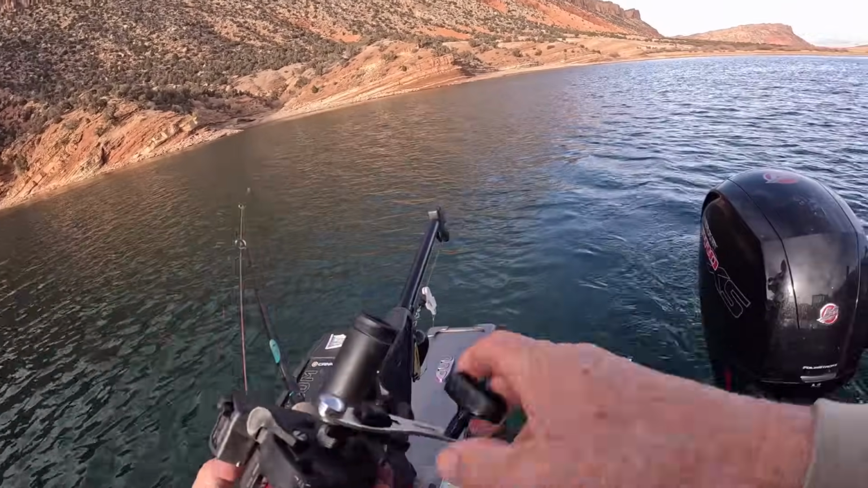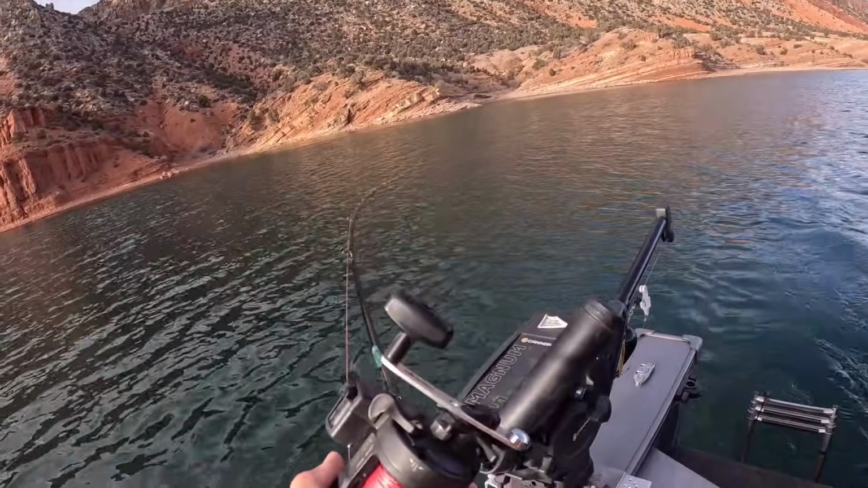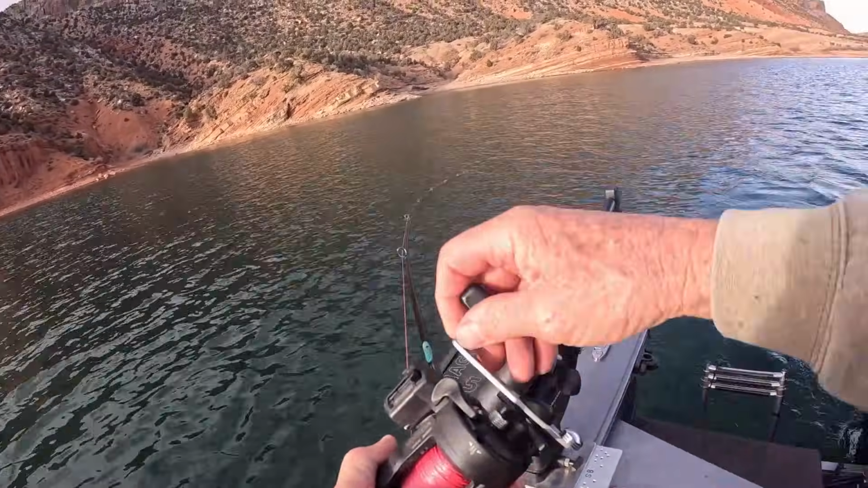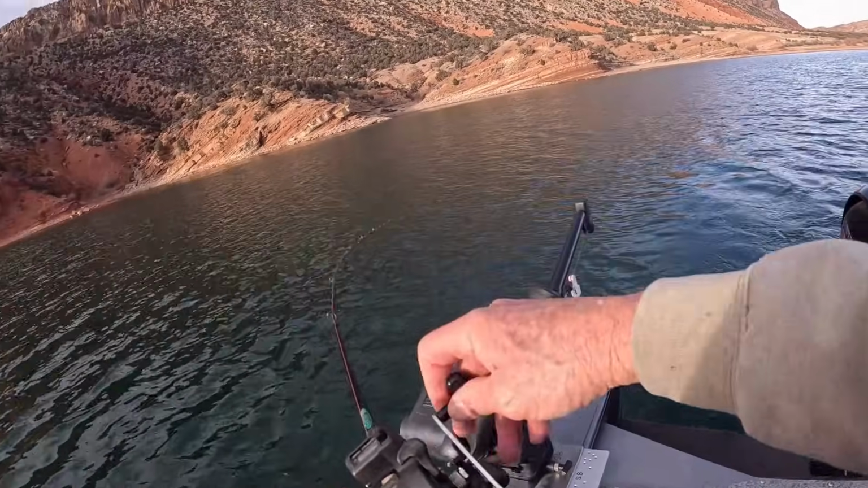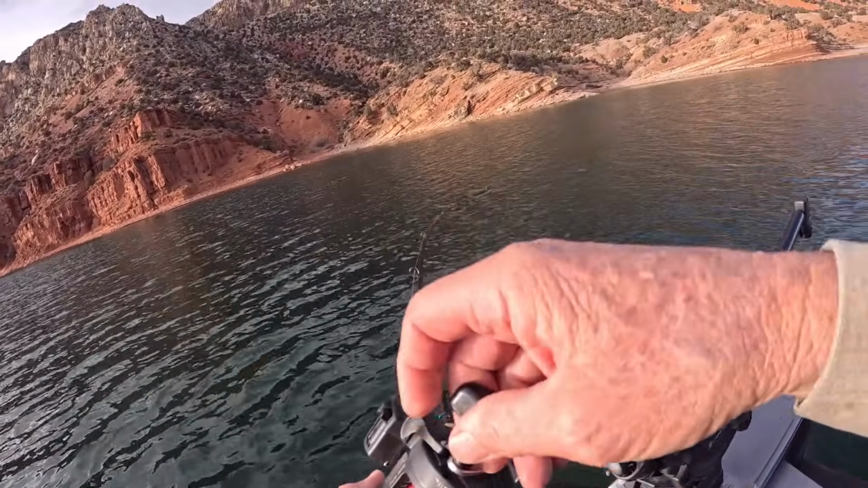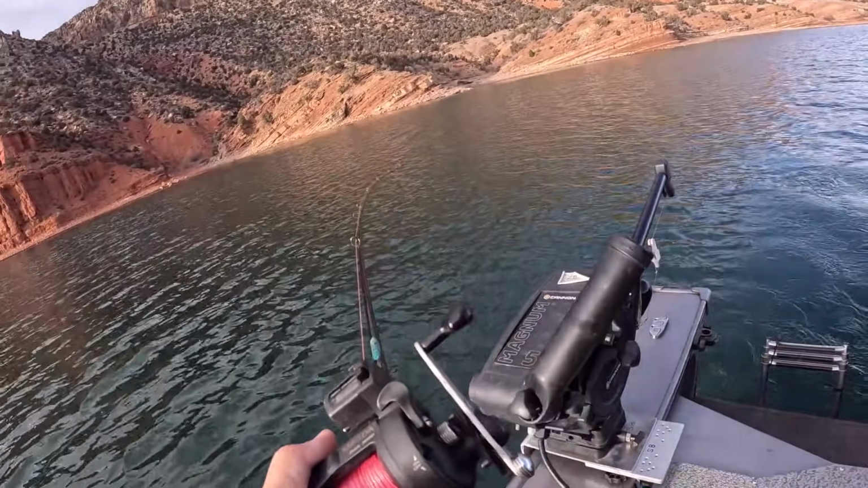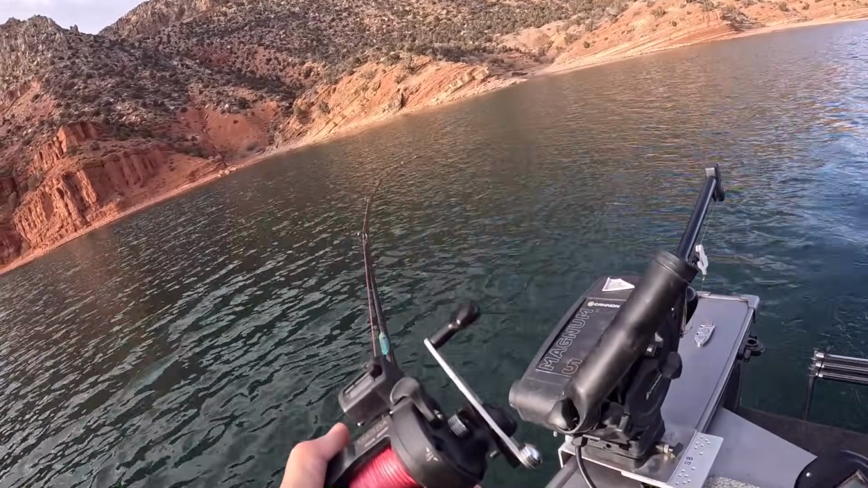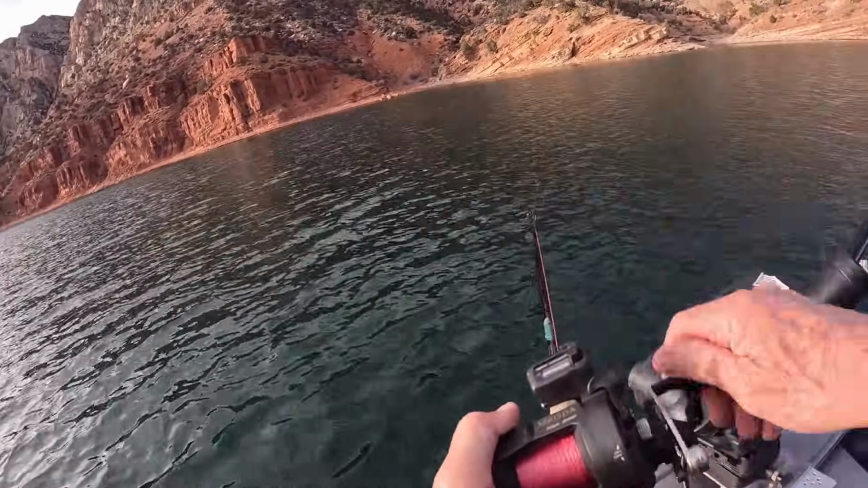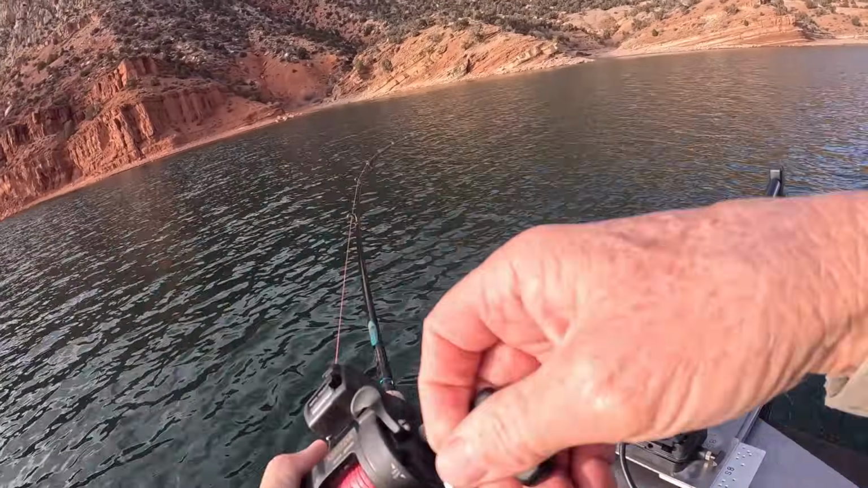Well, we got us a player here. Got us a glide bait fish. I hope it stays on. It feels okay. It doesn't feel like a great one, but it's a glide bait fish, and we're going to be happy to see it if we can get it in. Slow down the boat just a little tiny bit.